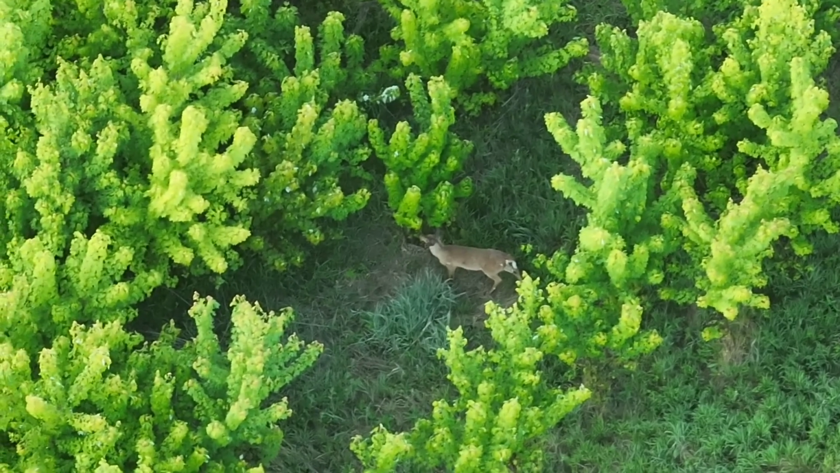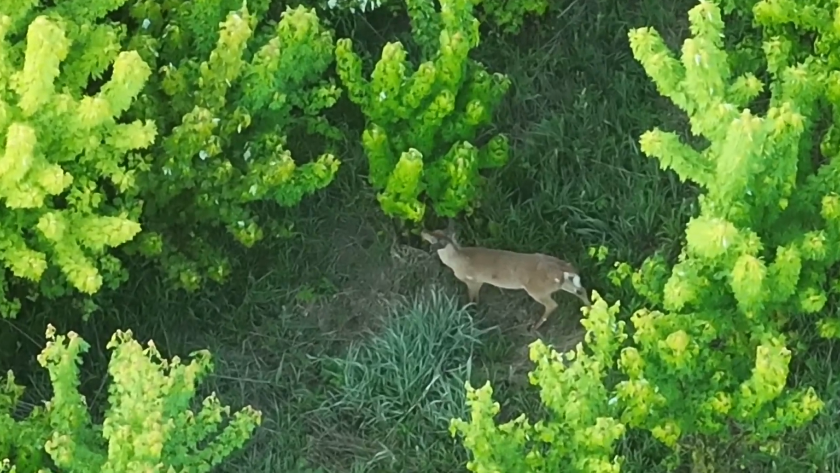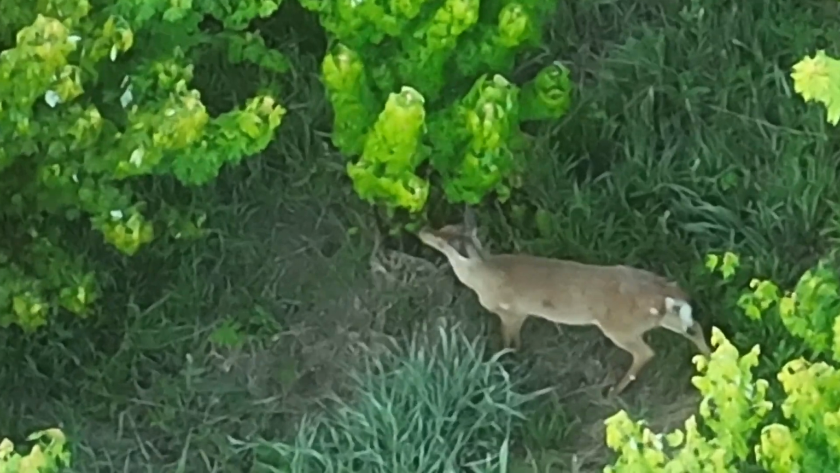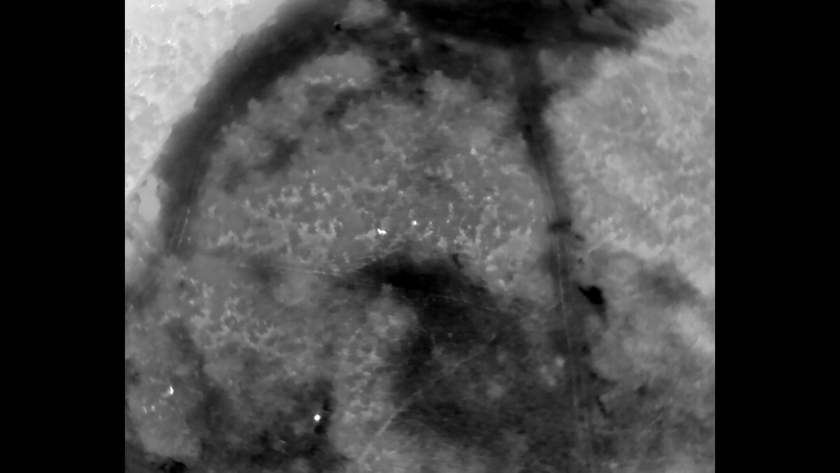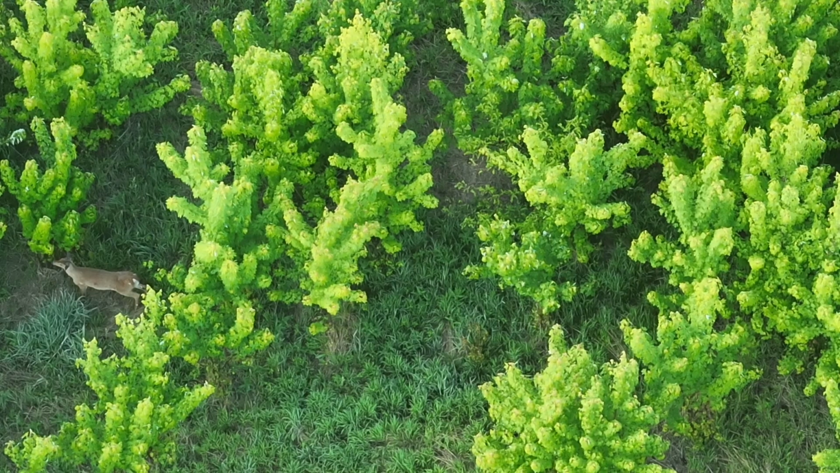But here's what took place. So I'm zooming in on the deer again, to get a look at the antlers. Not as big as the sleepy deer that's sleeping a little bit below these two, but certainly a buck that's on his way to having some significant antlers.